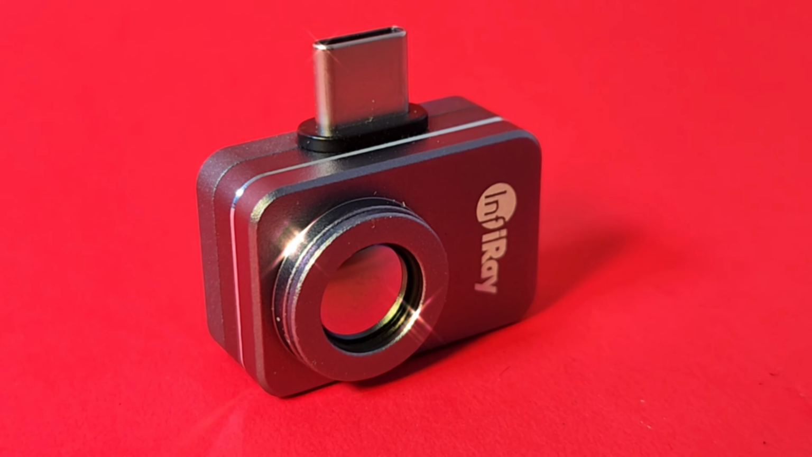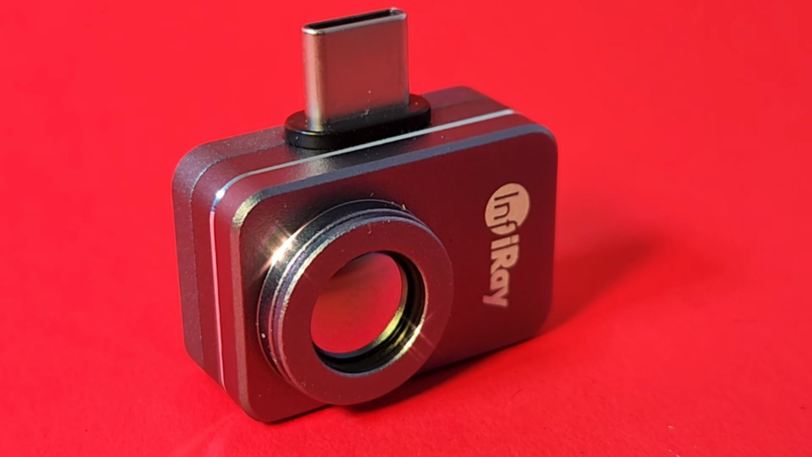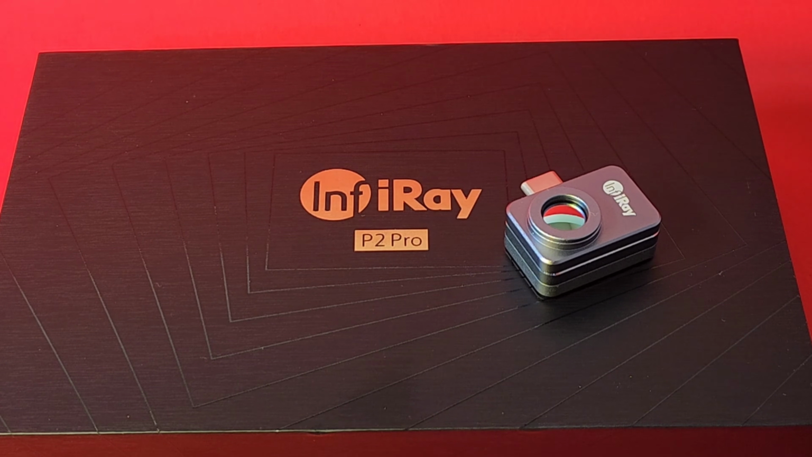Make no mistake about it, you're looking at the world's tiniest thermal imaging camera, the all-new InfiRay P2 PRO. Oh, this thing rocks. And a big shout out to InfiRay. Thanks so much for sending the P2 PRO in for this review.